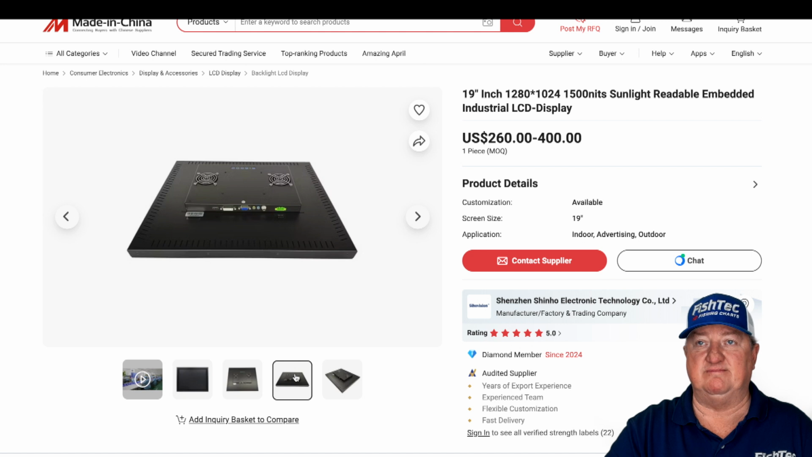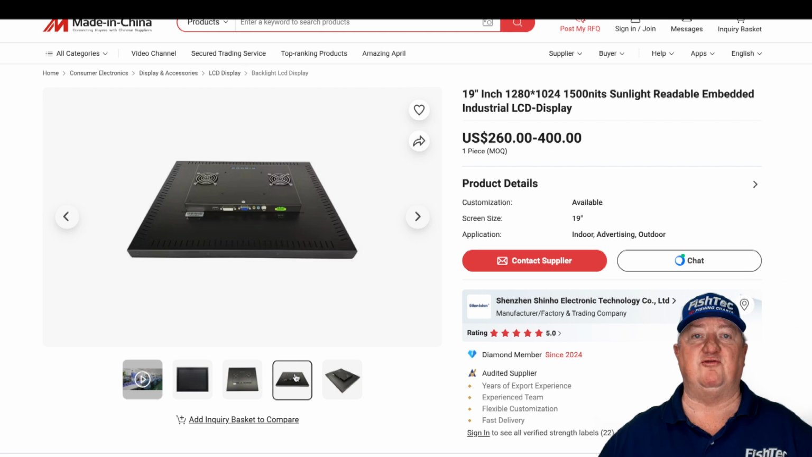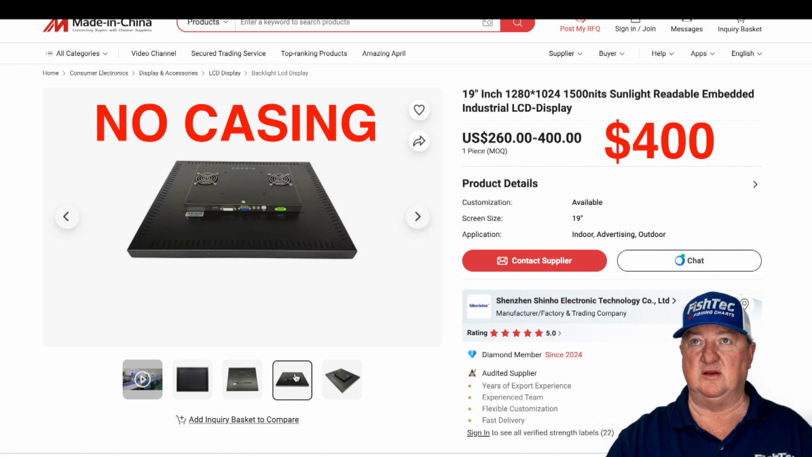Yeah, that's very high resolution, 1500 nits, super bright, and the prices are between $260 to $400. So in this case, let's go with the $400 version for a 19-inch screen. Not so bad, not so bad.